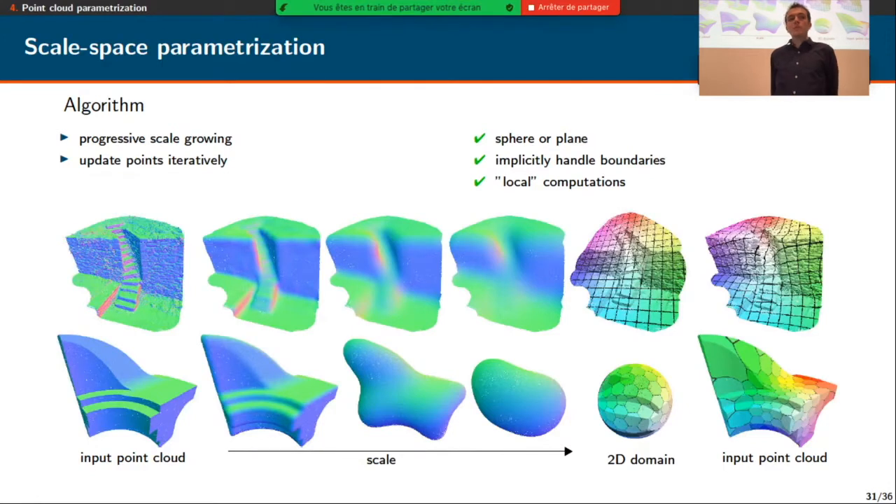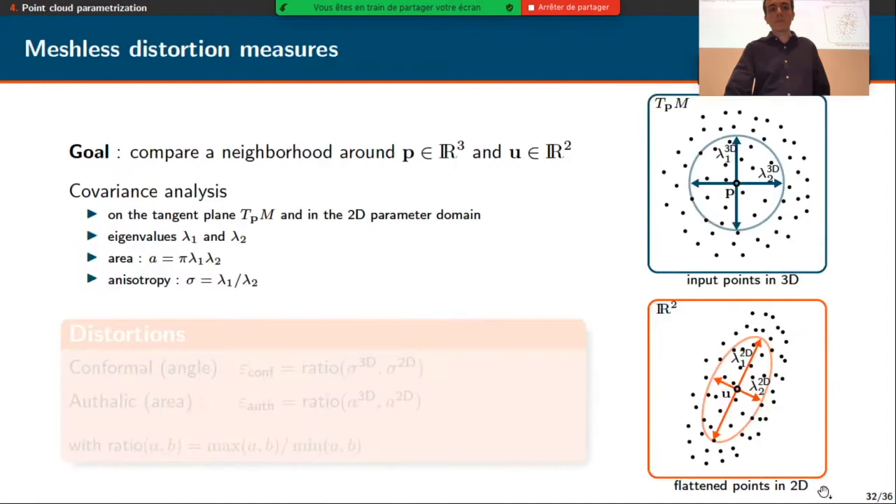We don't have to detect boundaries first. They are implicitly handled by the PSS. And we use only local computations so that the method overall stays relatively fast. So here we are able to handle only genus 0 surfaces, and we have no guarantee on bijectivity, for instance, or on the minimization of any distortion measure. So it's only a preliminary work, but we propose a way to measure the distortion induced by this parametrization.